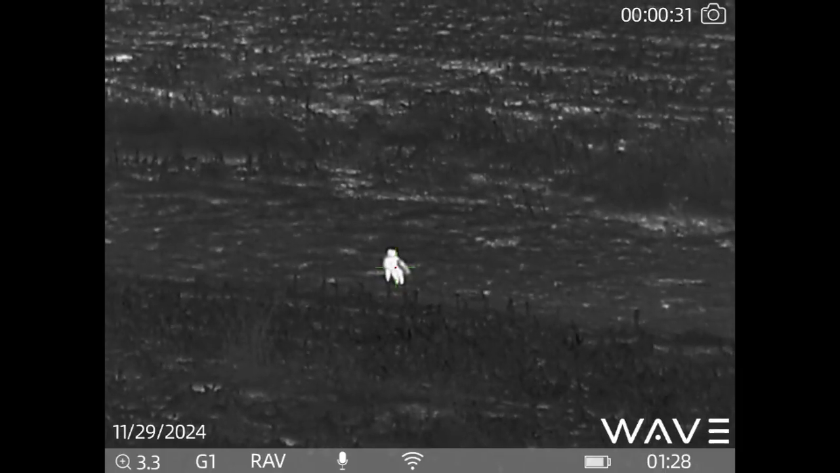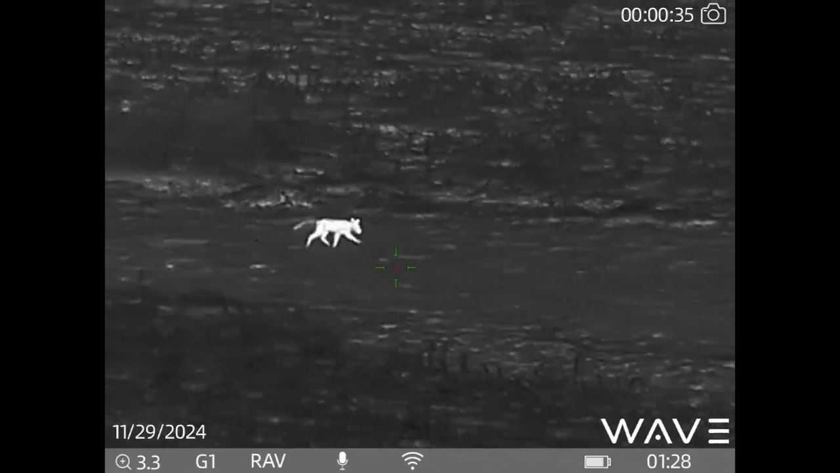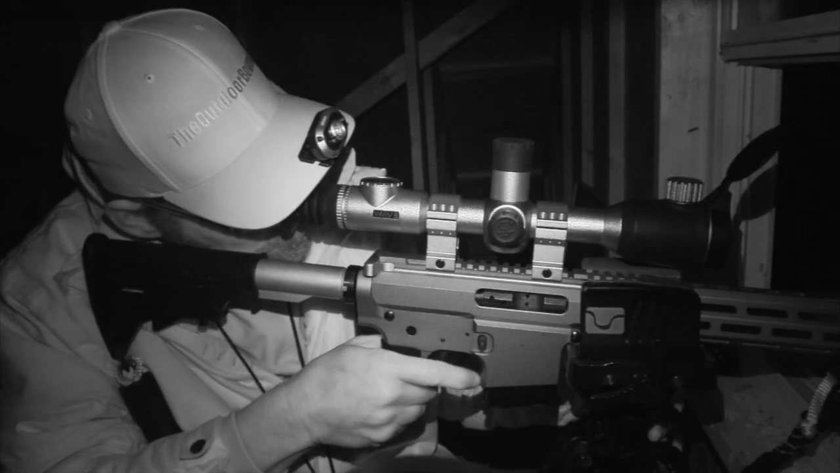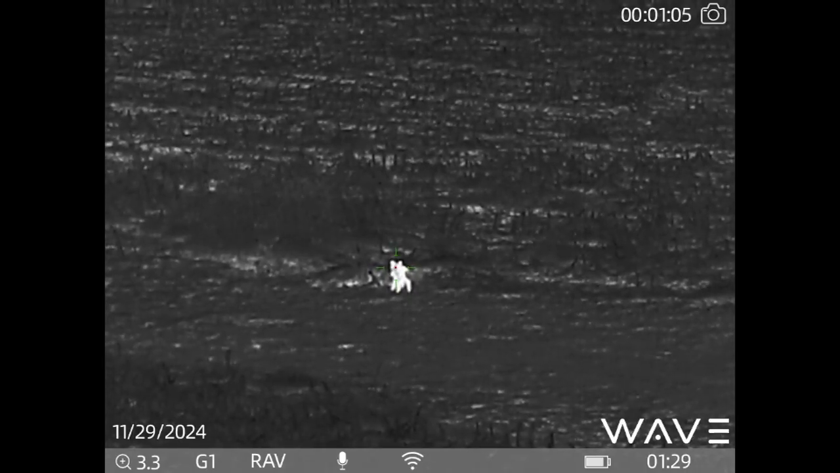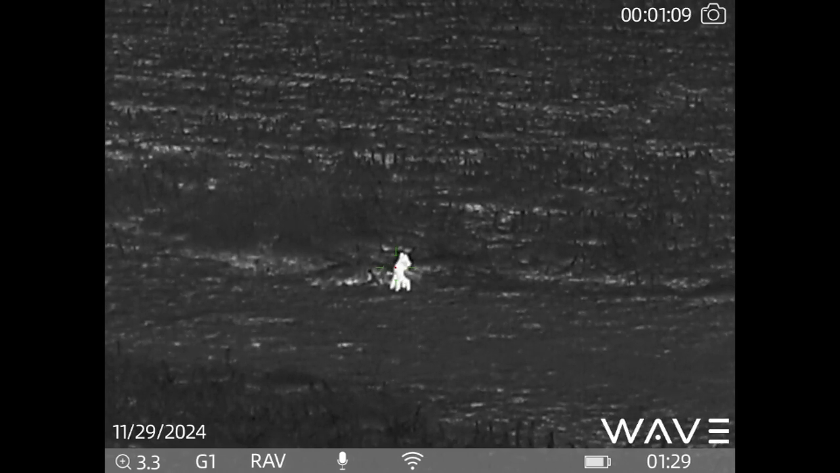Once I figured out the basics, I couldn't wait to get this thing in the field. I took it up in my barn loft. I got a bait pile at 95 yards from the barn loft, and I got this thing on my 6.5 Grendel, and I'm looking at this fox. Just want to give you an idea what kind of picture quality you can get out of the Wave ATRIS 335.